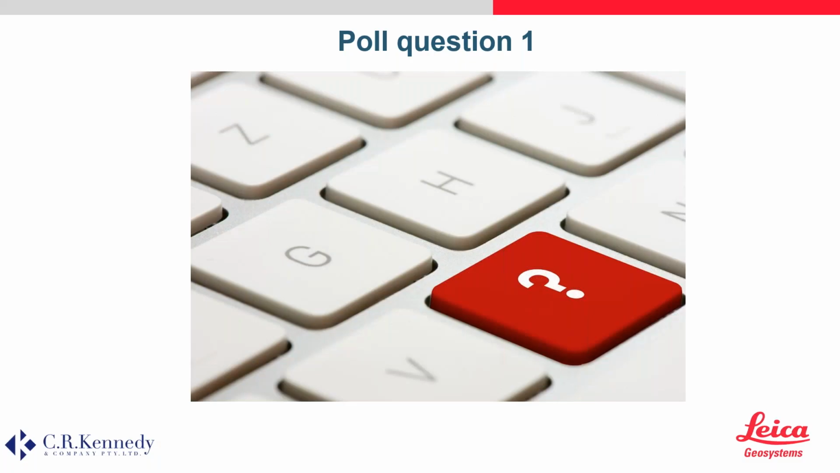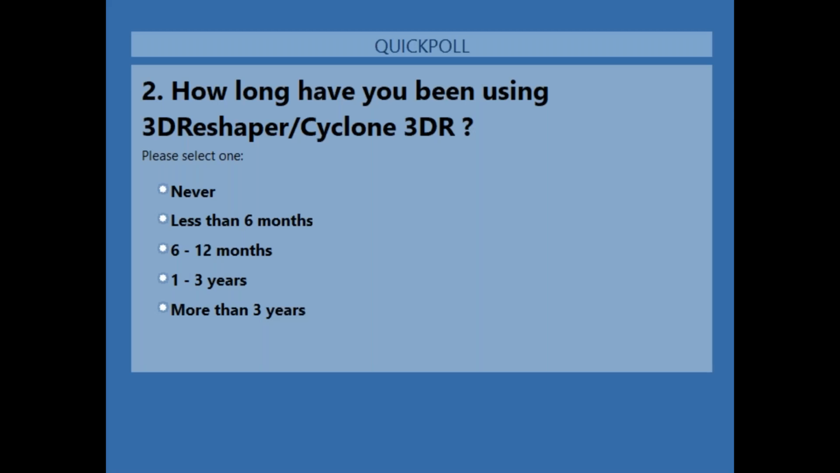Fantastic. Okay, just before we get started, we've got one more poll question to ask you. So we're really getting to know you now. How long have you been using 3D Reshaper or Cyclone 3DR? Please select from one of the following: never, less than 6 months, 6 to 12 months, 1 to 3 years, or more than 3 years.